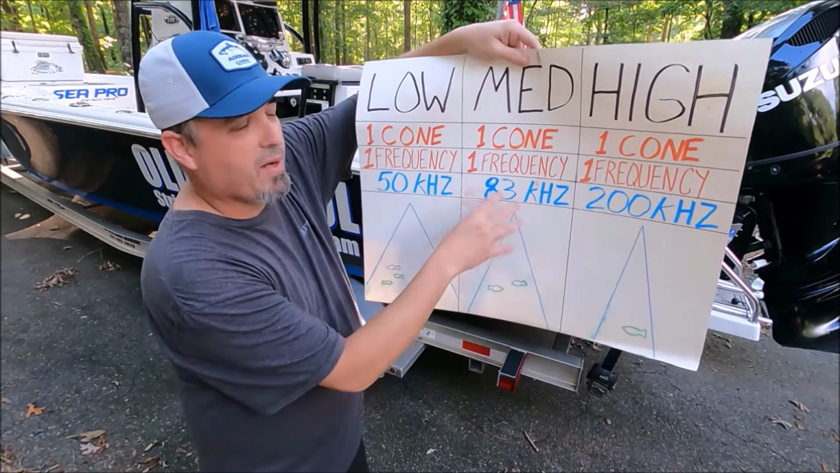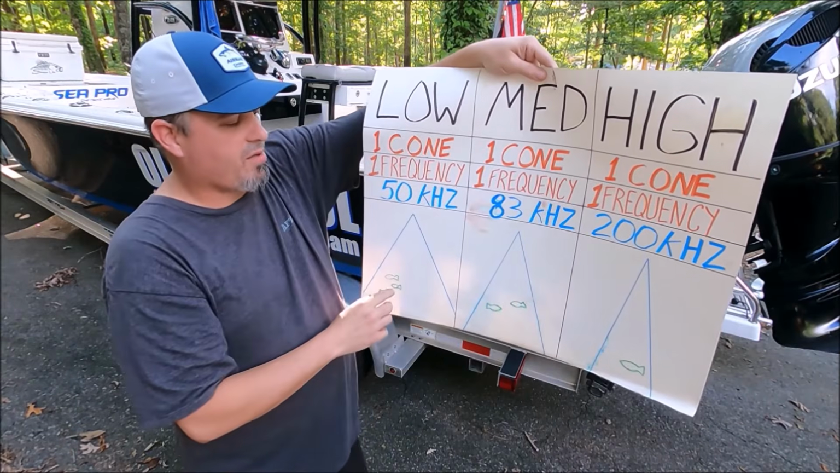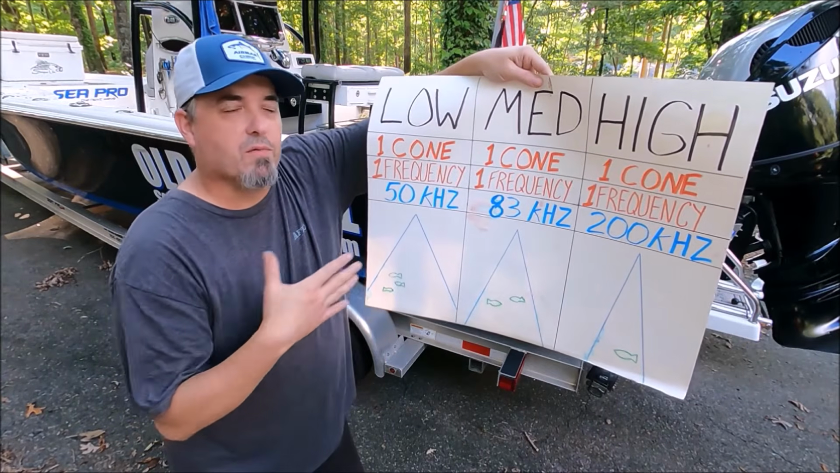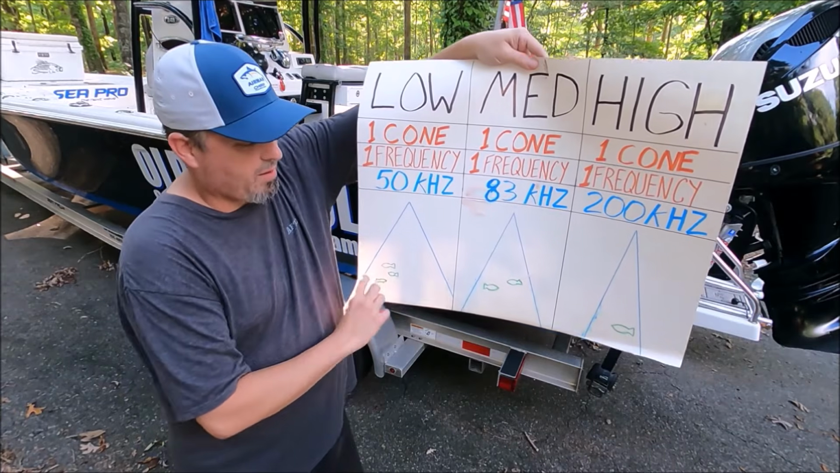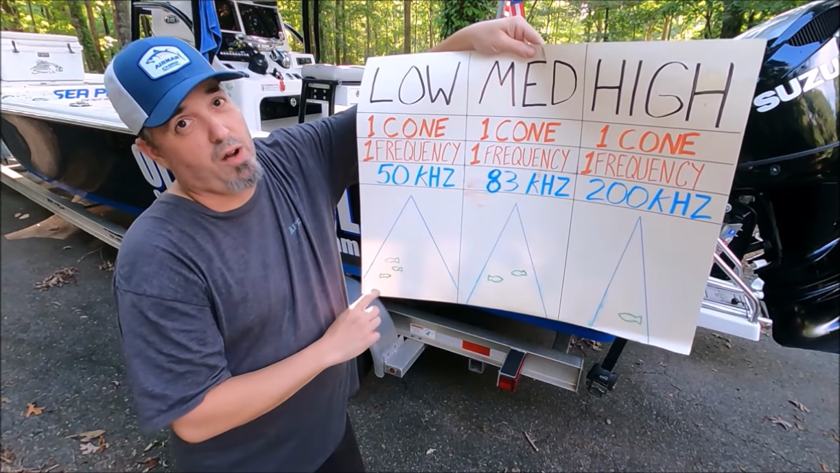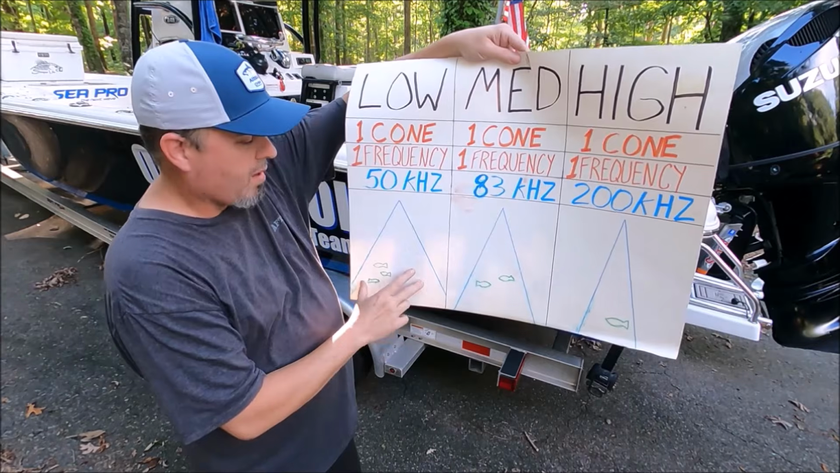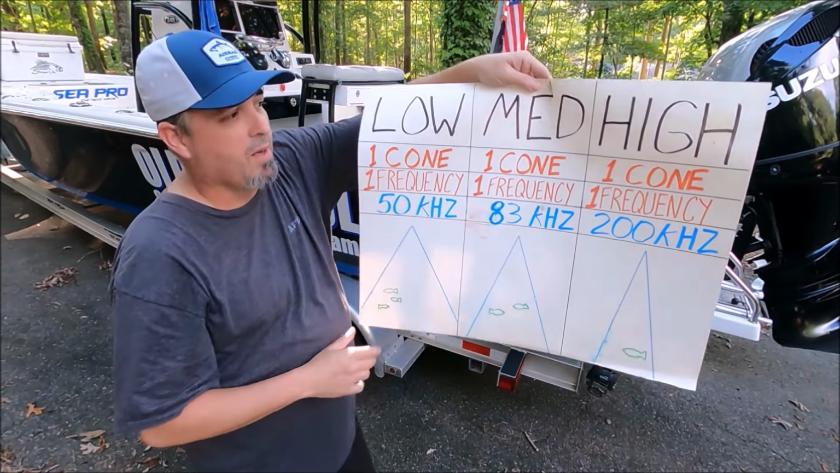So moving from 83 in the medium area to our low area in the 50 kilohertz usually means a very wide cone. Now, a very wide cone is excellent for marking suspended fish, especially if you're running and scouting. Detail on the bottom is pretty bad though. It's hard to decipher that detail when it's covering such a large area. So you may go over a hump and drop off and it may show almost flat sometimes. But you're going to see all kinds of suspended fish because you're looking at such a big area.